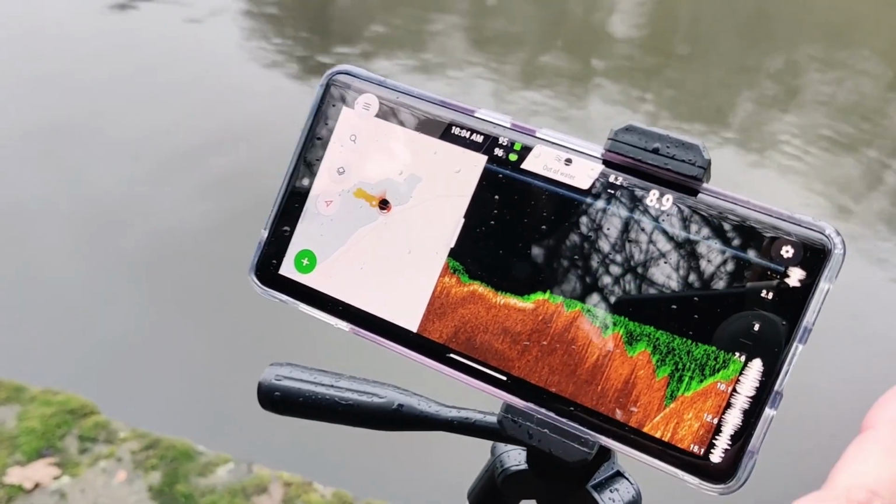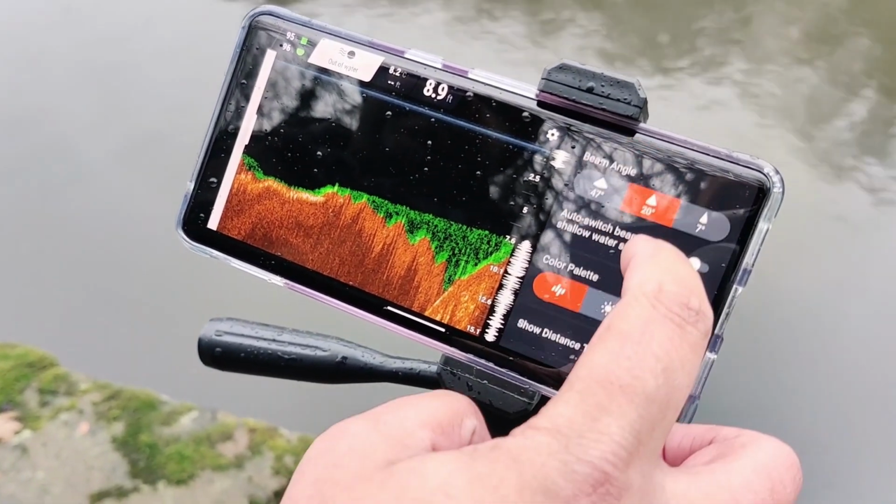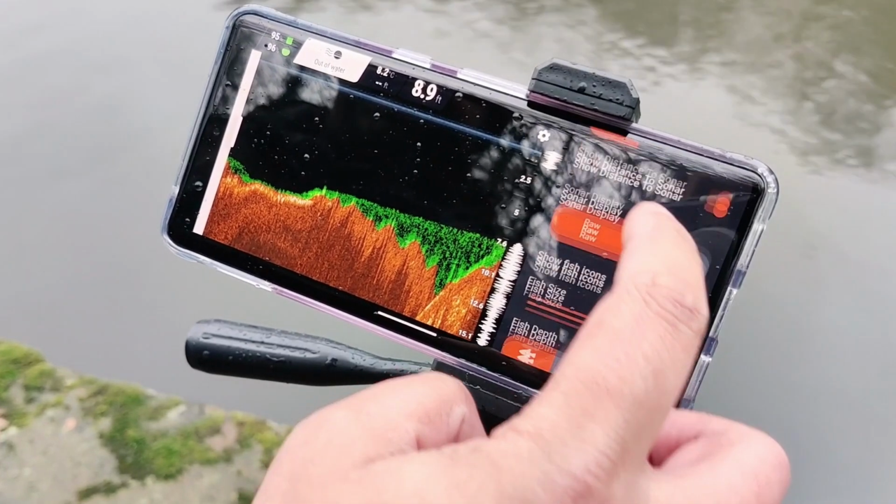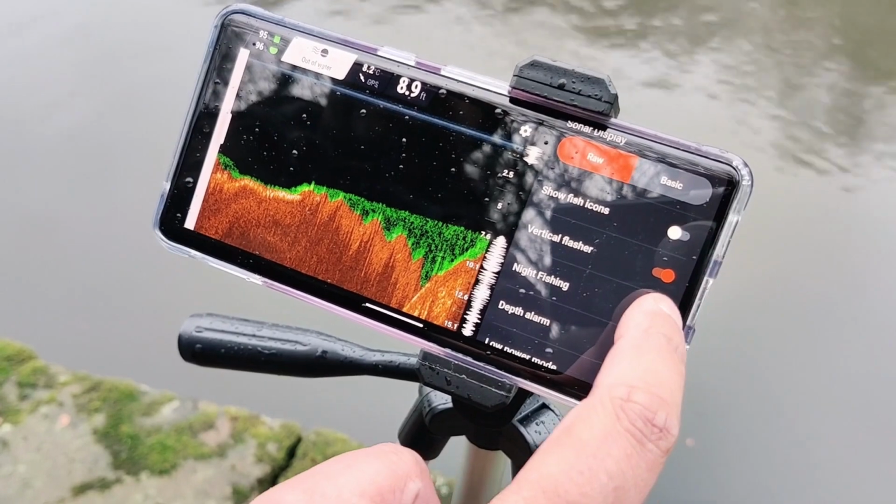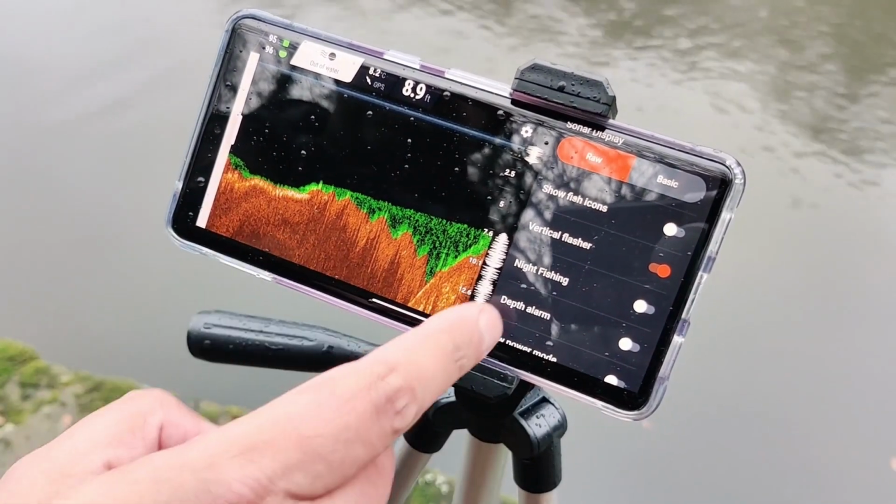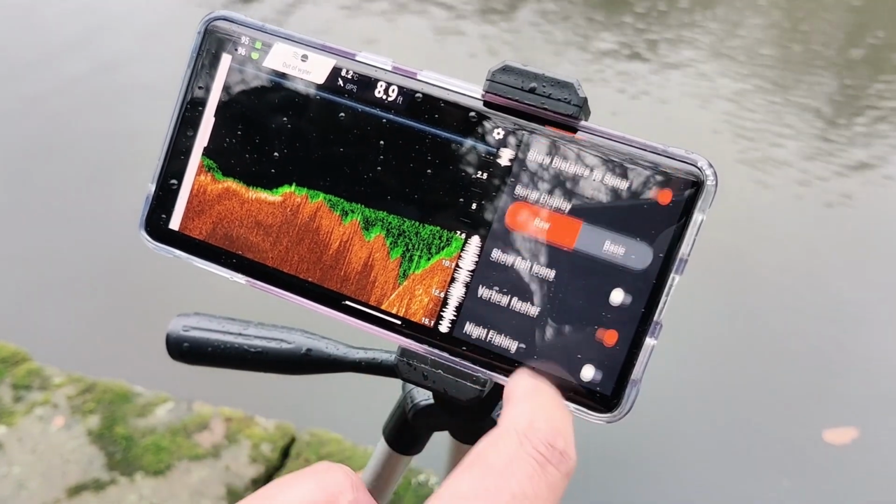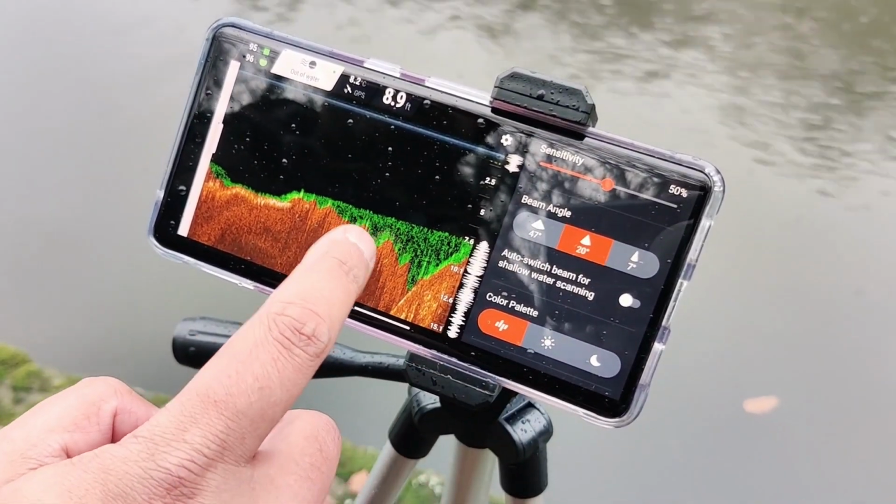So generally, when I'm fishing, I will use the middle beam, which gives me slight focus, but not too wide. I'll also turn fish icons off, and I'll look for arcs in the water rather than fish themselves. And sensitivity I have at around 50%.